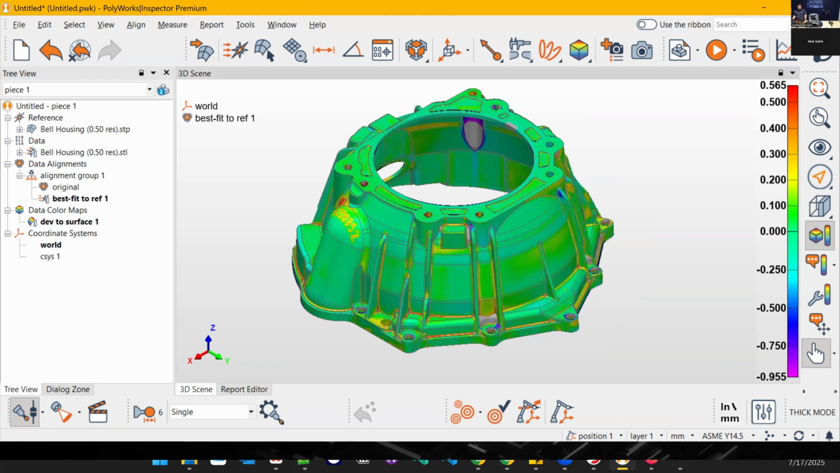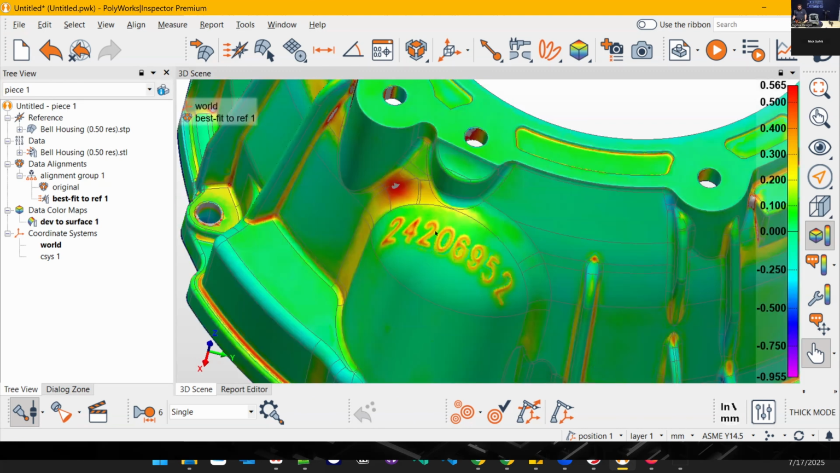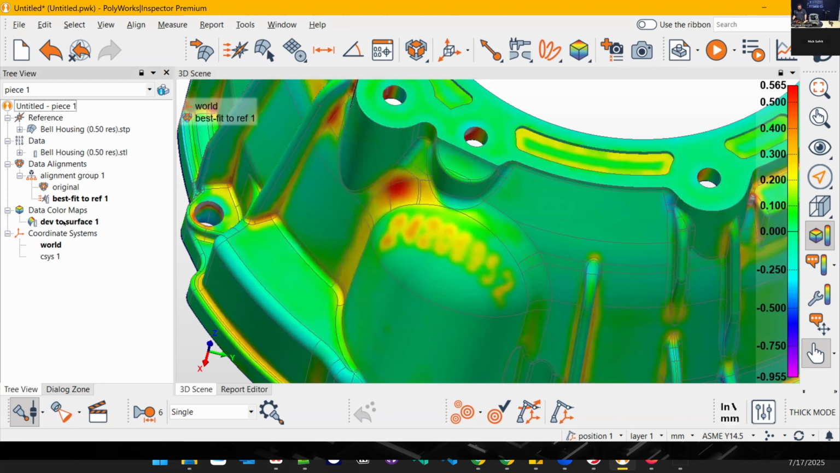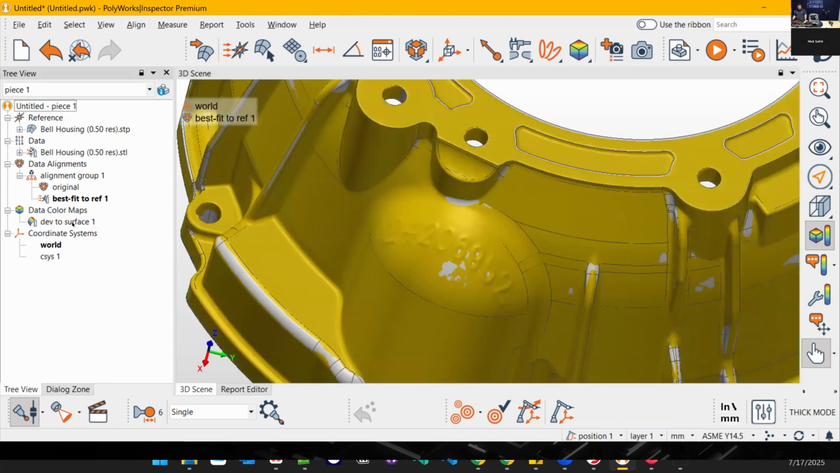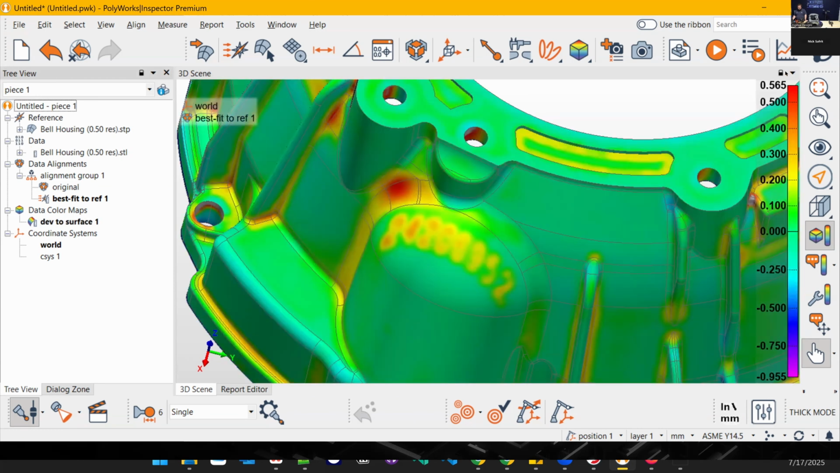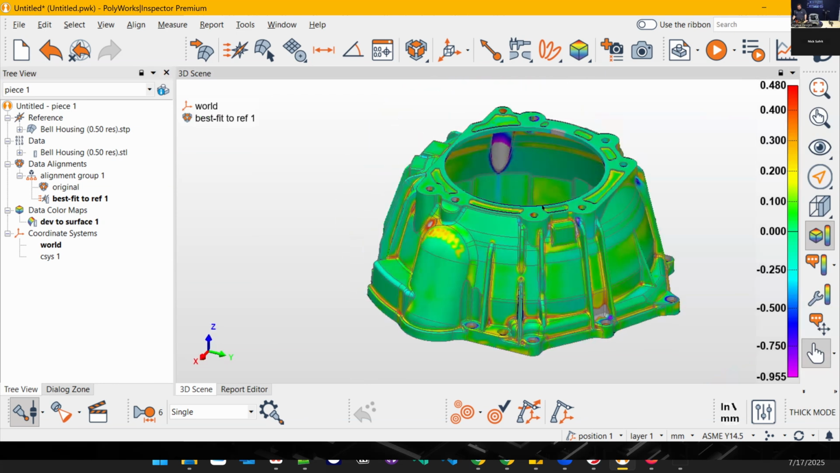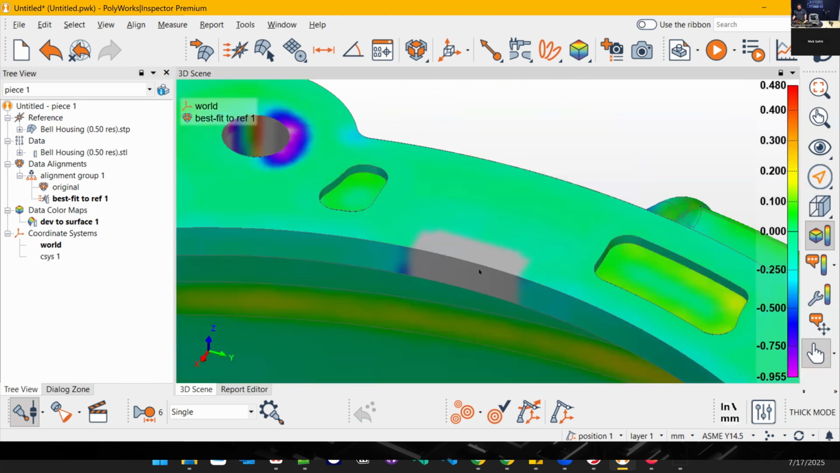Right now, this color map is showing me exactly how far the scan is from the CAD. You can see that these numbers are not included in the CAD model, but they are in the scan. It might help visualize what this is doing. So you can see they're showing up as these red, the red side of green, that there's a little bit more material there. You're seeing the blue side of green shows there's less material. There's a little cutout here that's in the part itself, but not in the CAD model.